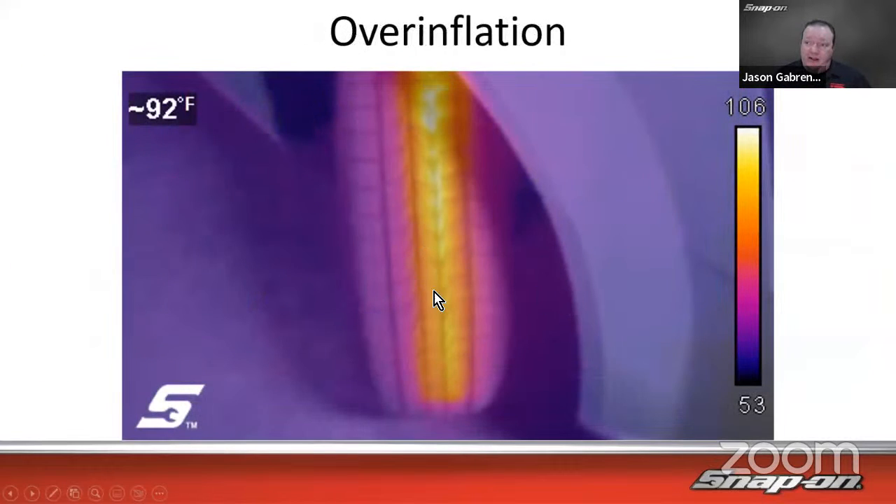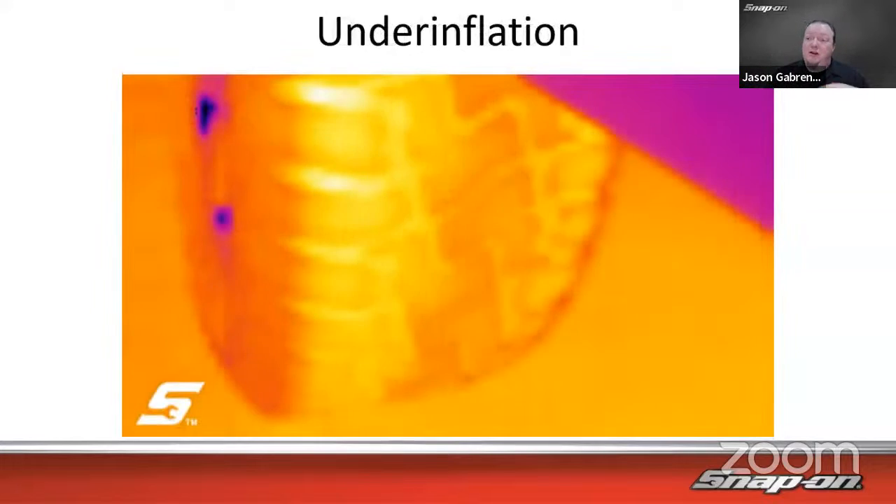How about overinflation? Overinflation means the contact patch is going to be pushing out further in the middle. So we'll be riding more on the middle of the tire than on the outside of the tire. And then I will see an increased temperature on the middle of the tire versus on the outside for overinflation.